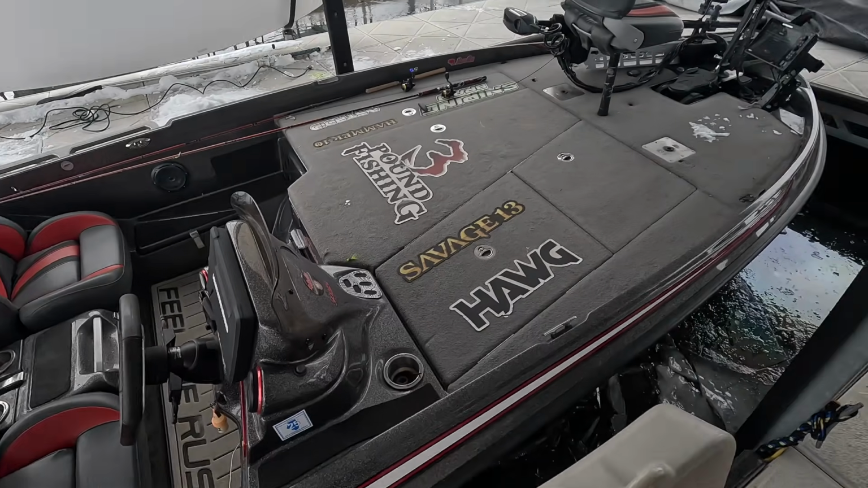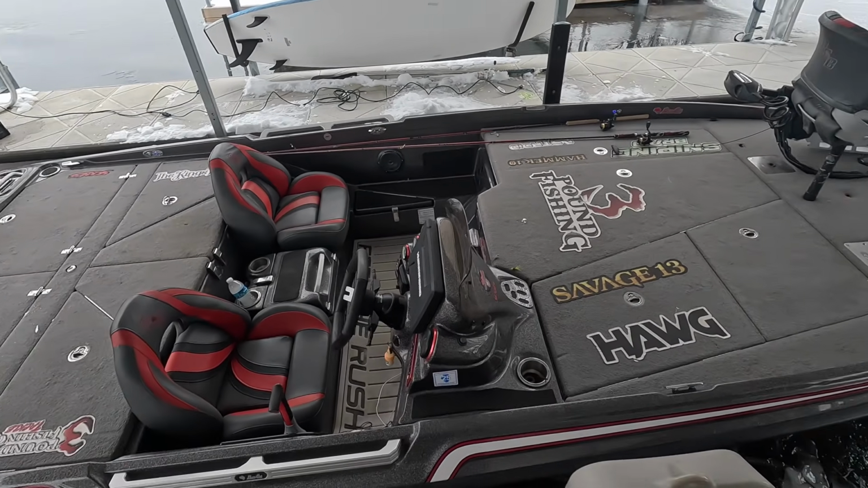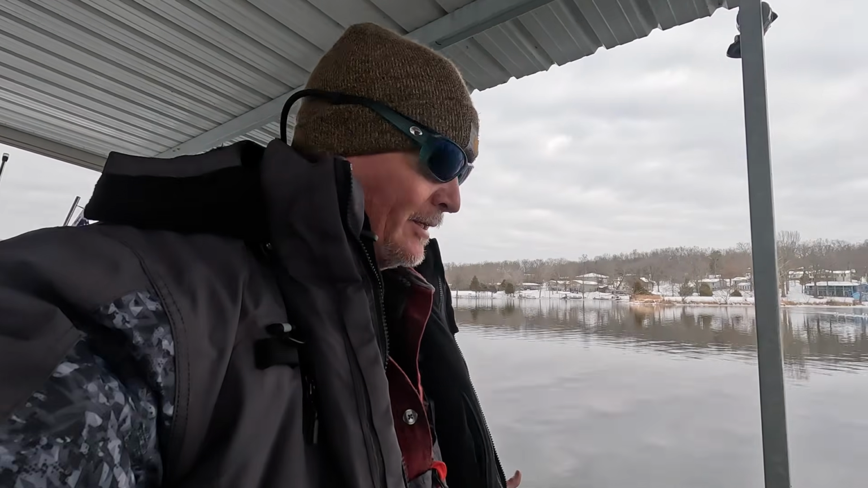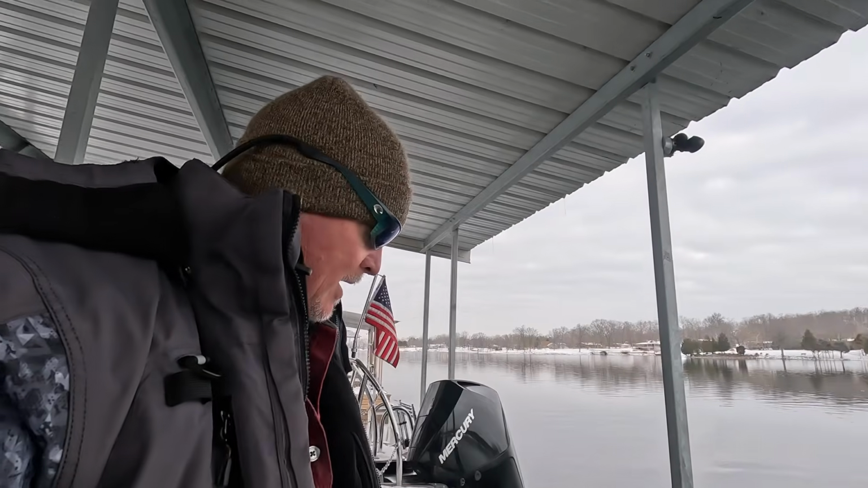Everything's fired up. We're going to hope that those lithium batteries have a charge to them, because they will not charge below freezing. And we're going out like this. We're going prepared for a day on the water, and I'm actually super excited because we haven't fished in a while since those Texas episodes. So let's do it, guys. We're gonna have a ball.